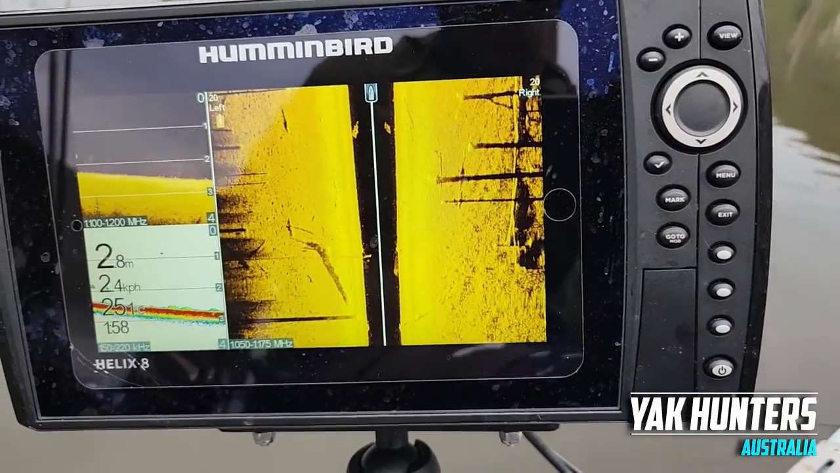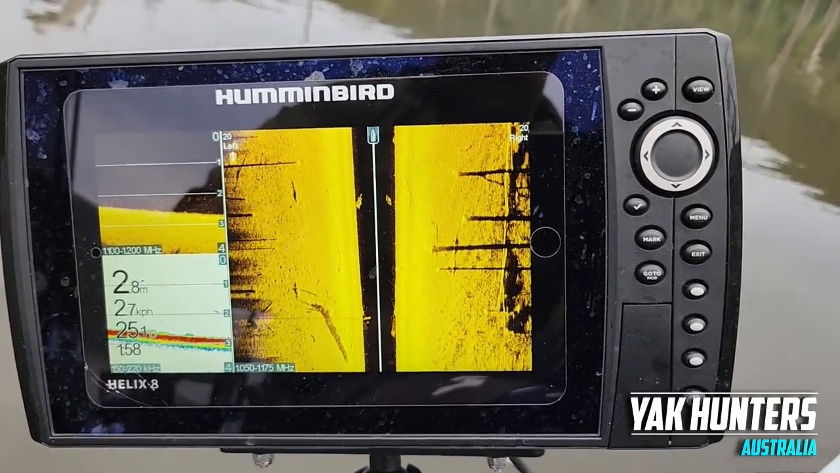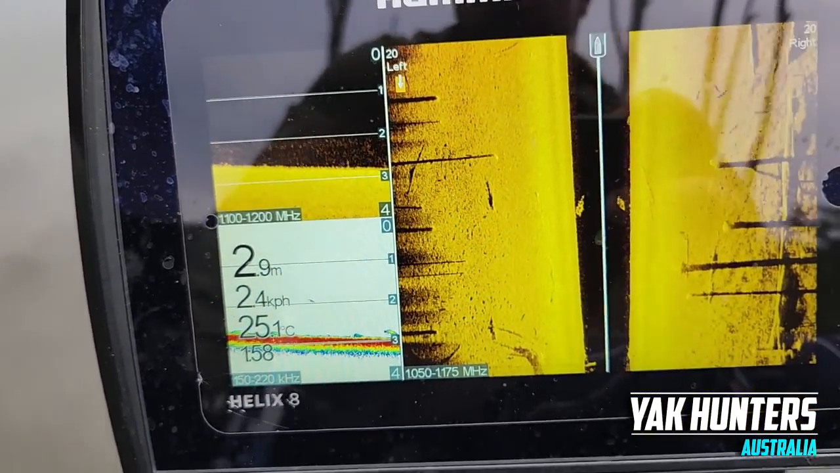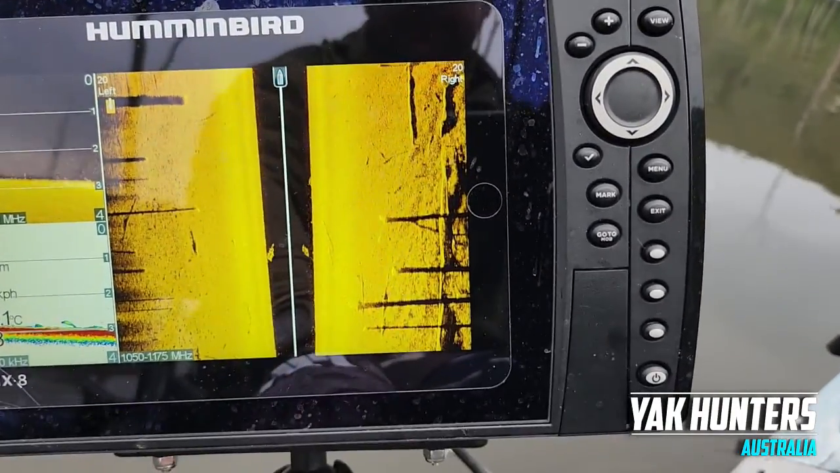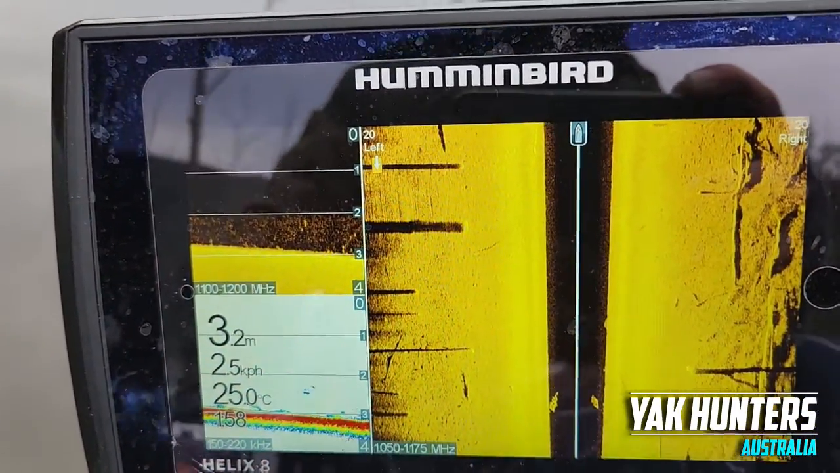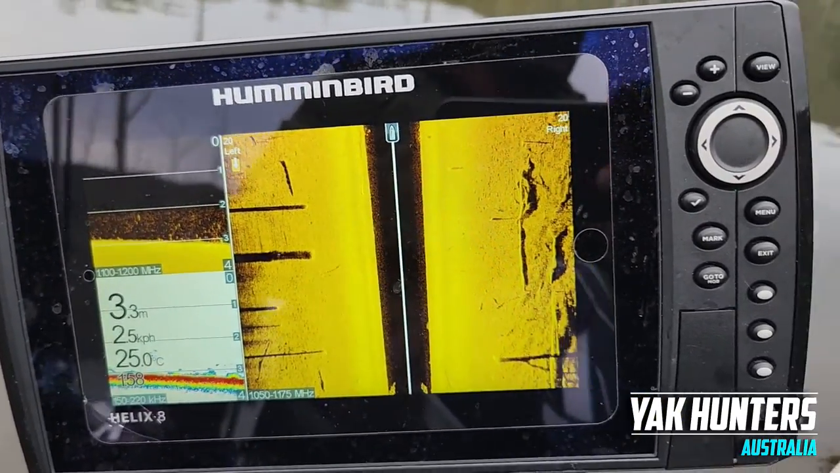Now, the screens themselves have different features, and I'm going to show you exactly what they do and why I have the three set up. So firstly, you have your down scan, okay? And what your down scan basically is a nice view of that black area that you can see below you. So it's a small arc to the left and the right. The down scan itself, you can read the depth. So if you do see an object here, you can see exactly what depth it is,